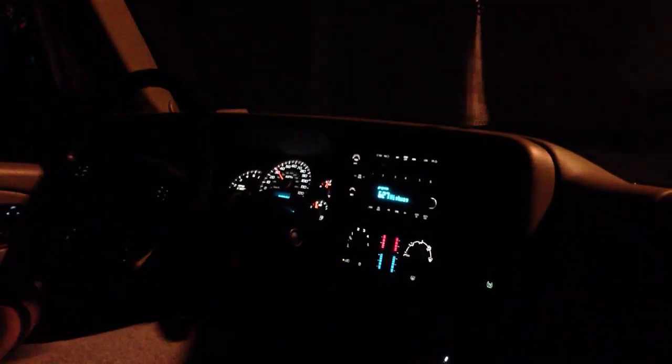Now the suspension in this one, of course, is live rear axle and double wishbone independent front suspension. So, handling really isn't too bad, especially for an SUV. I mean, comparing it to like the Jag, of course, this is definitely a land yacht, but for a full-size SUV of this size, it's really not bad at all.